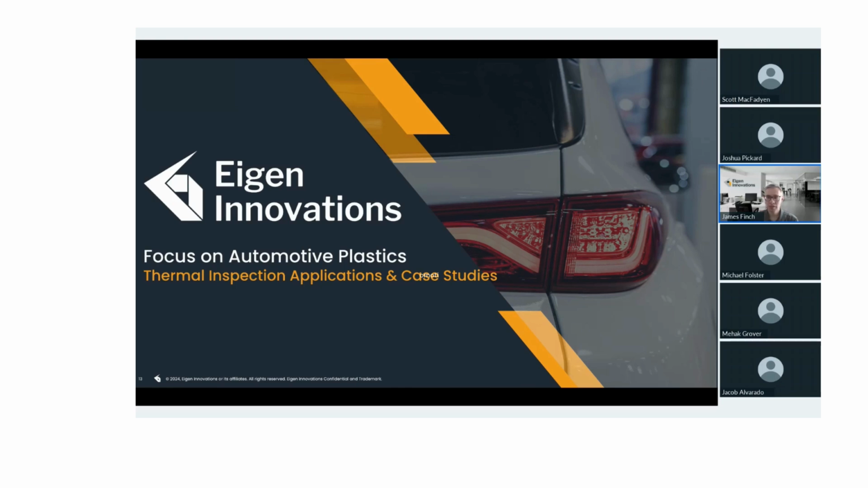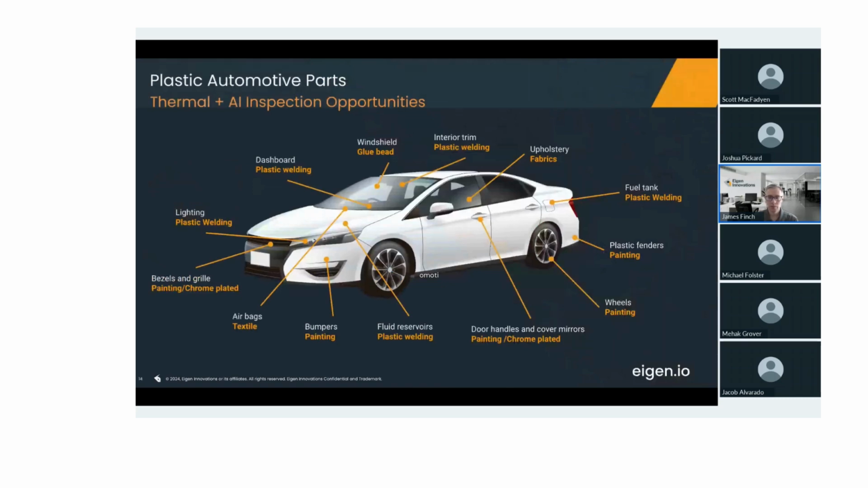Automotive plastics is one of the leading areas to develop solutions with this type of technology. And you'll see in the next slide here, there's quite a wide range of places that this can be really relevant.